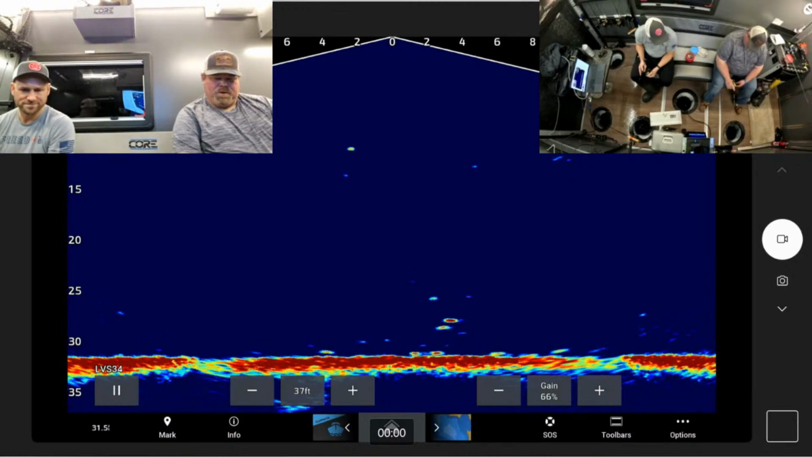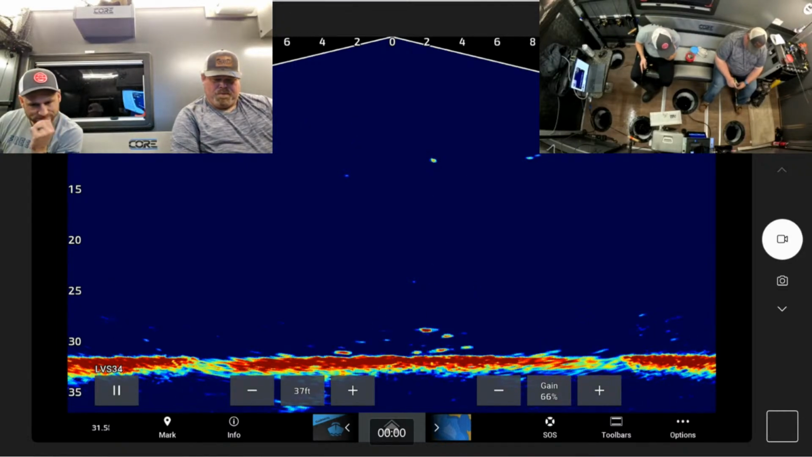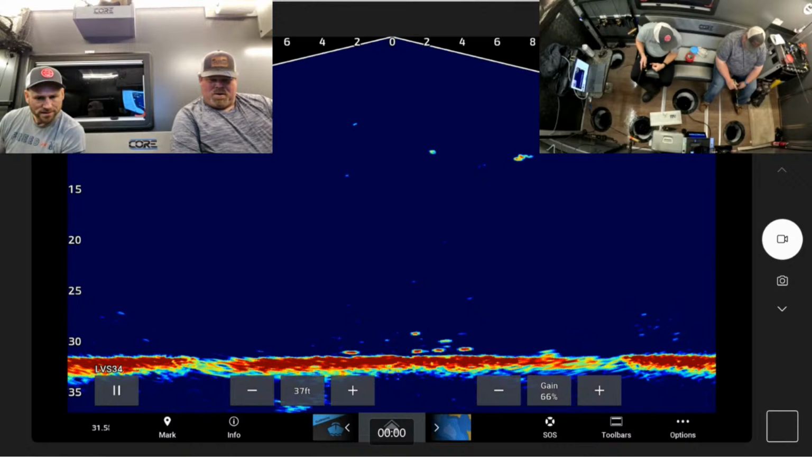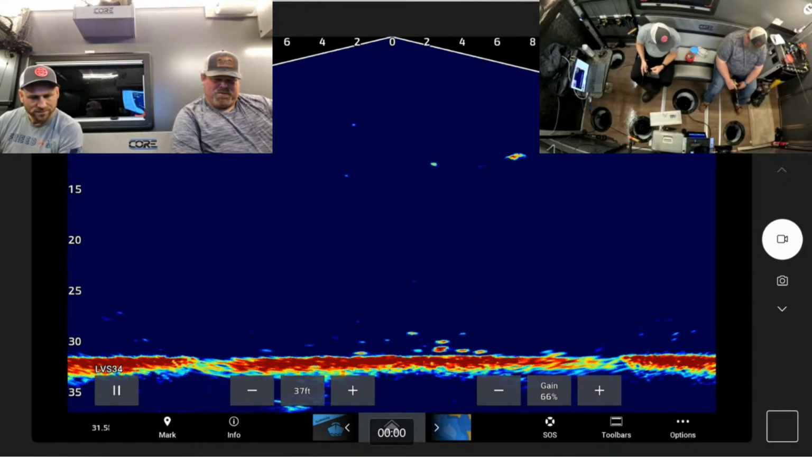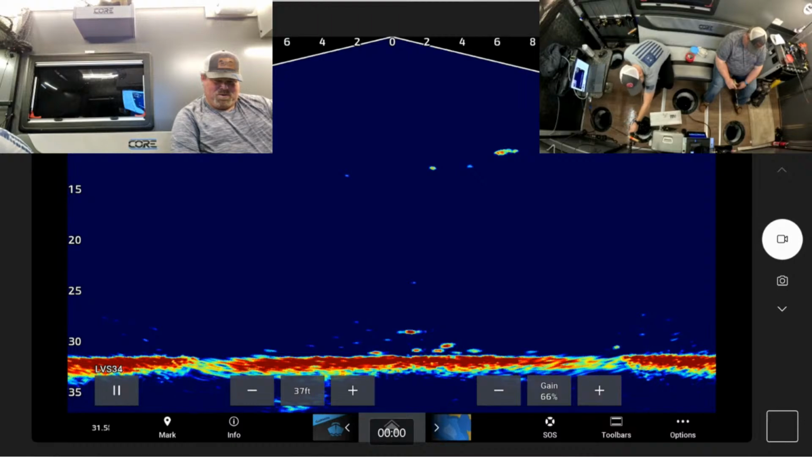You see the one on the right? You're hoping he just hits that dead stick. And then there's one in between. Bringing dad and daughter, that's what makes it fun. Getting different generations in the fish house or in the boat. Yep. Exactly.